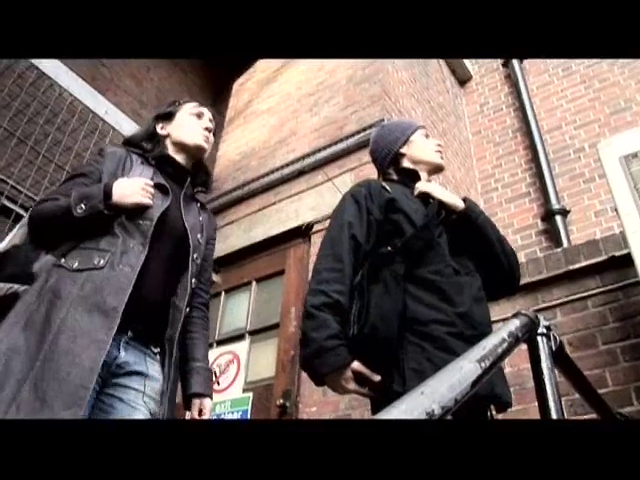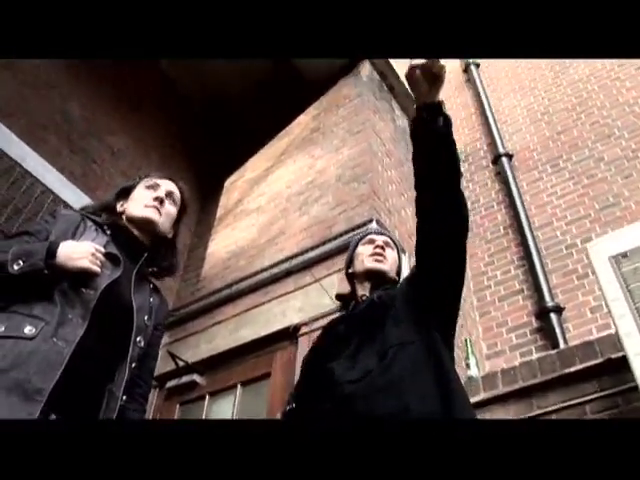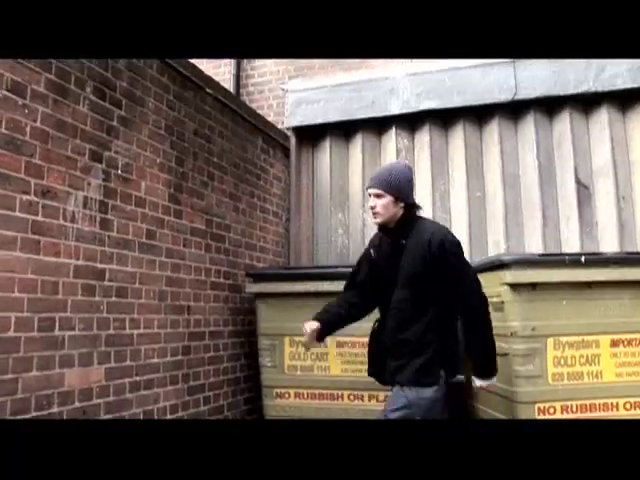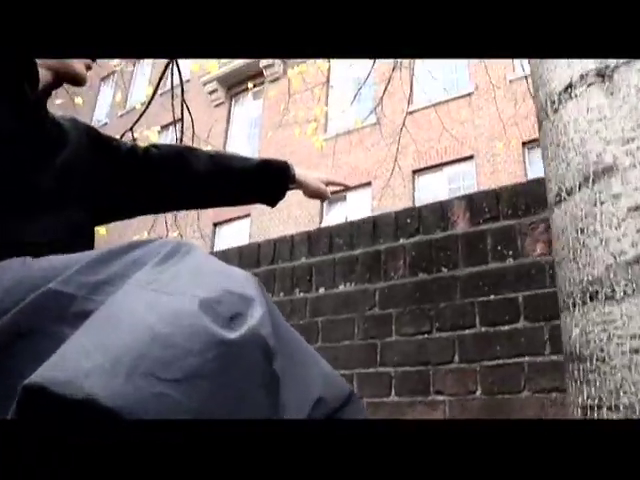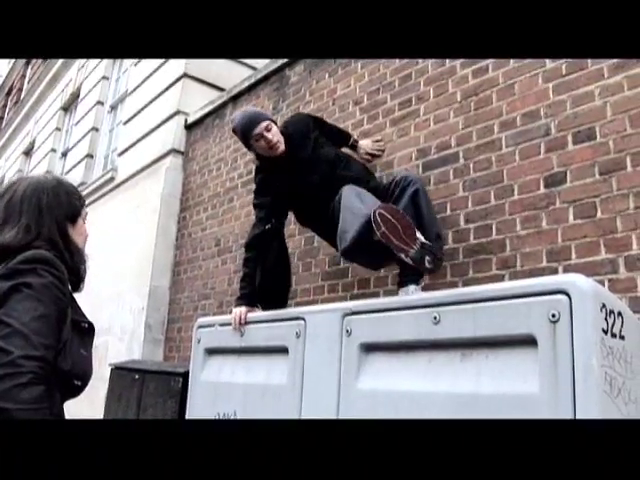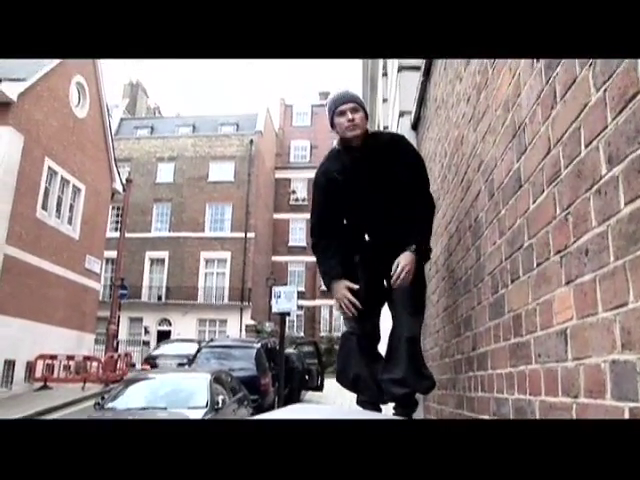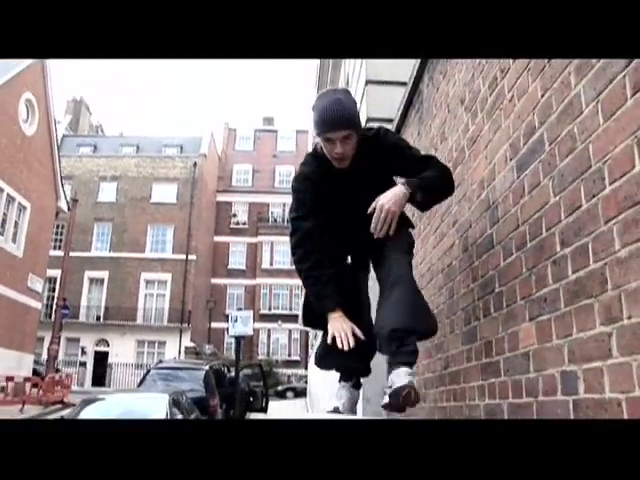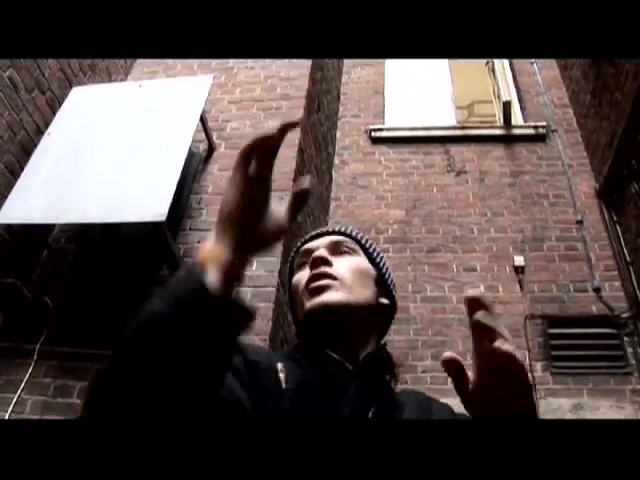From here, you can even start from this wall, run and jump straight to the other wall. So that was a brilliant experience, to be with somebody whose mind can do that, who can see the built environment in a completely different way to how most people experience architecture. A cat or tiger. Step 1, 2, and jump over. Jump and grab the edge of the window. And from this, come back to this wall and climb up.